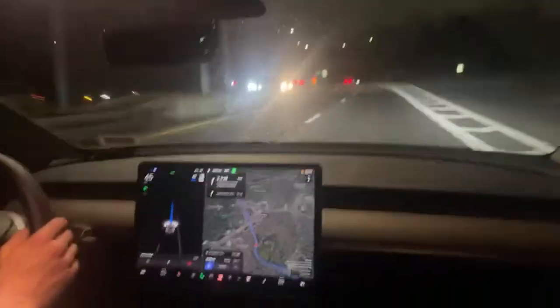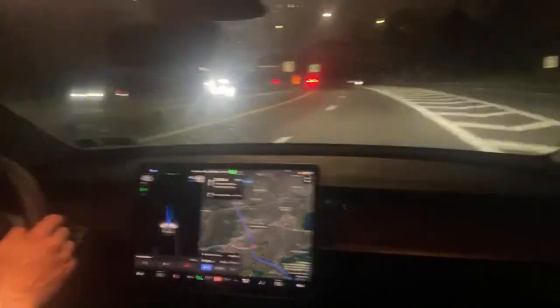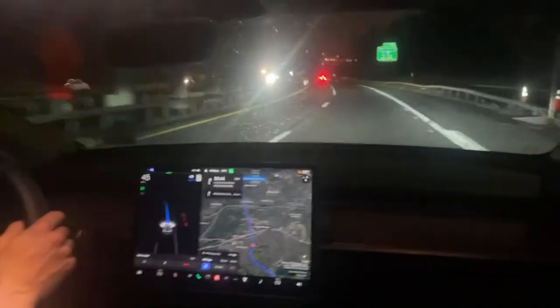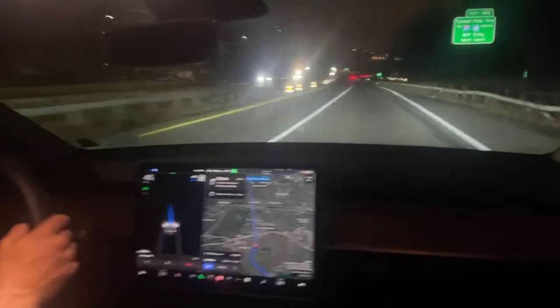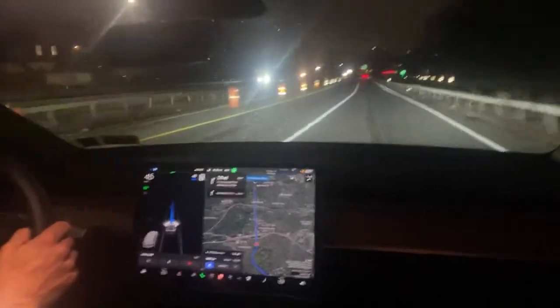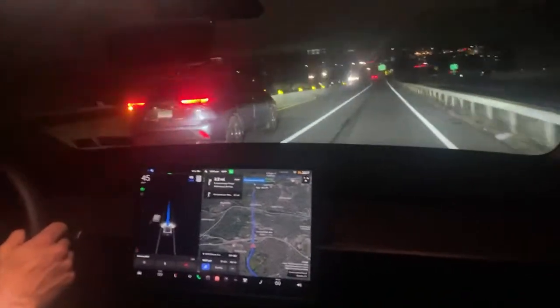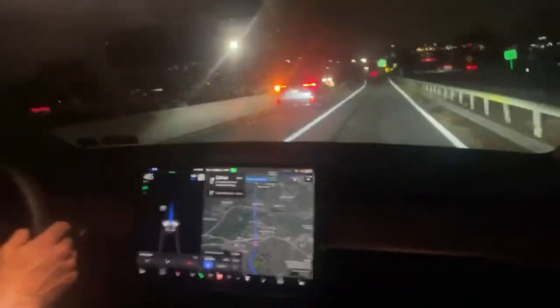Now remember, we don't have gas, so we're not going to call it the gas pedal. We could call it the throttle. We can say we're going to power through it or use the power. But I'm still trying not to slip up and say certain things. I realize I'm not in an ICE vehicle.